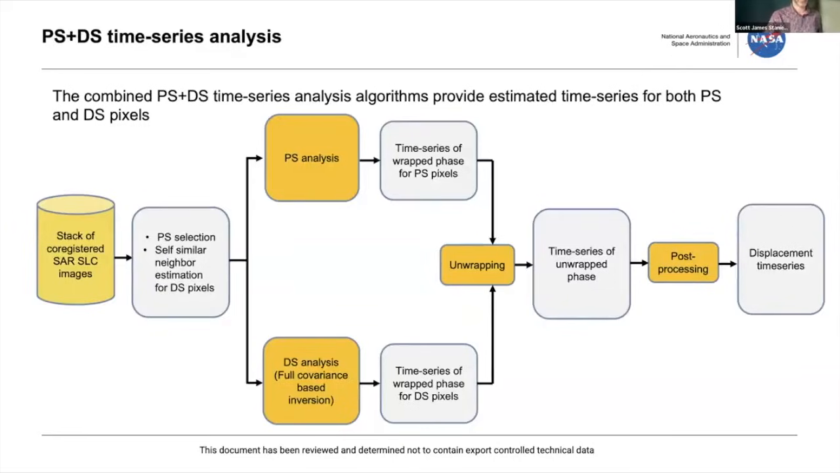And if you've also heard of combined PS-DS algorithms, the combination is literally just running this phase linking step and also calculating some kind of PS selection algorithm. And if you say, we really trust the PS pixels, then in the output you just insert the phases from the PS pixels and overwrite the phase linking outputs.